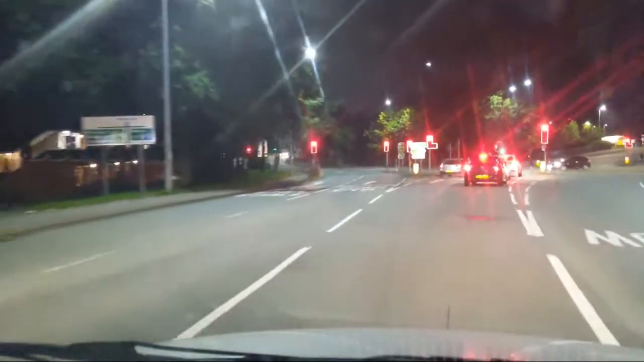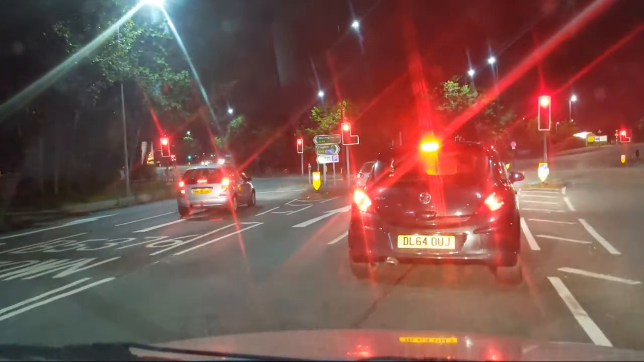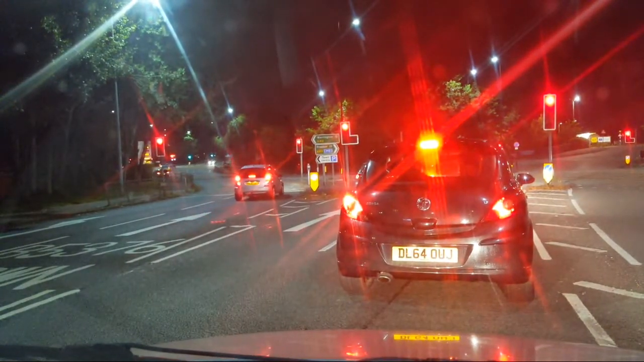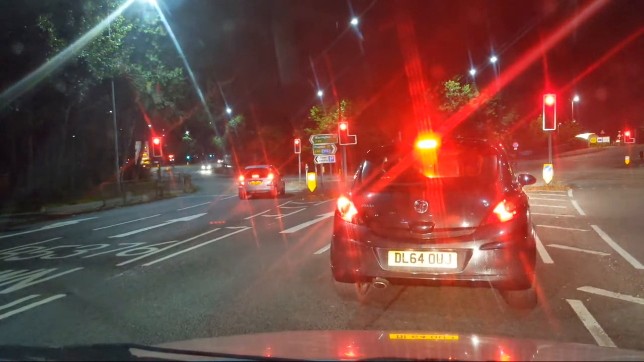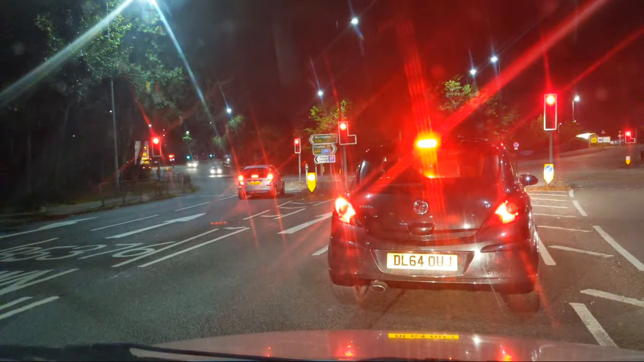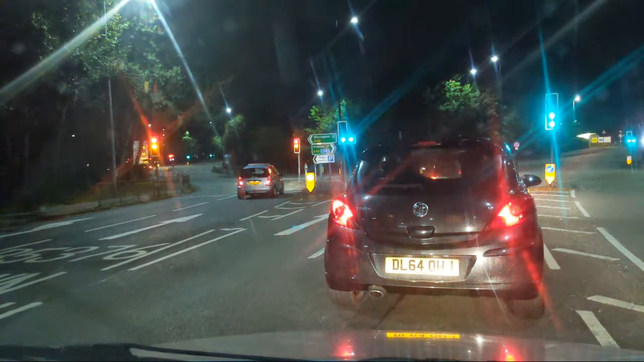We're up to third. We're up to 30 as we come to these lights. Brakes. Car with the stupid headlamps, it's going that way. So we're at the Tesco traffic lights now. Oh, there's the Rosas Calder cops. You can't see him, but it's just coming around the corner. Go, go, go.